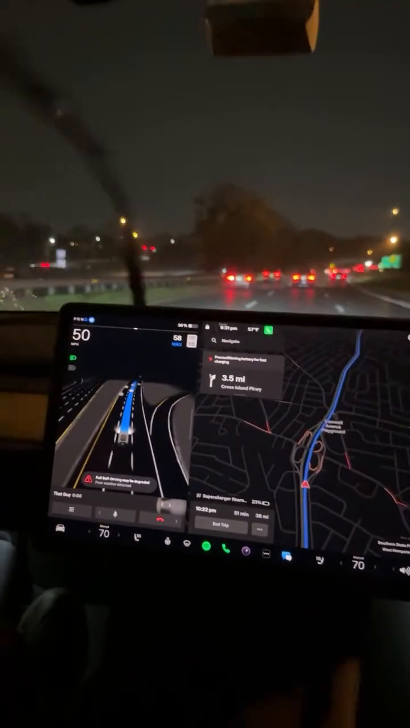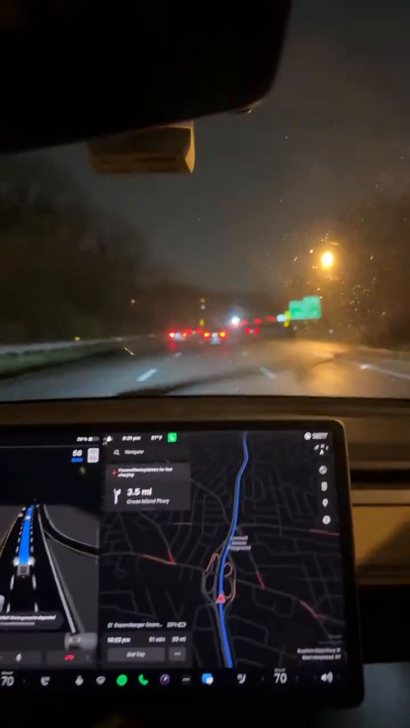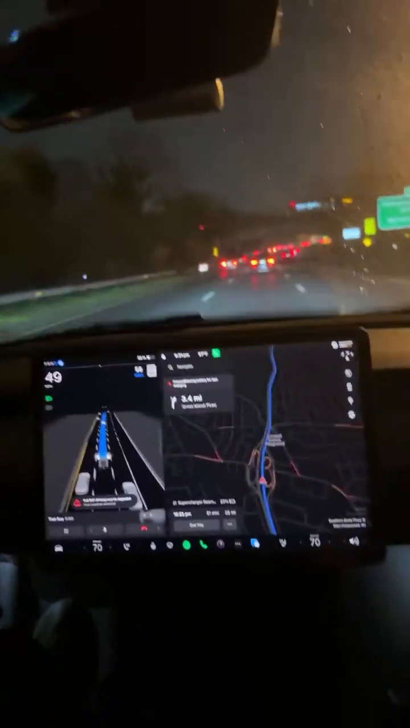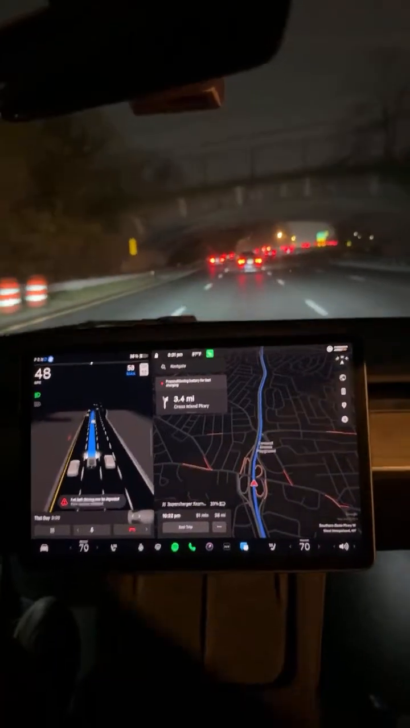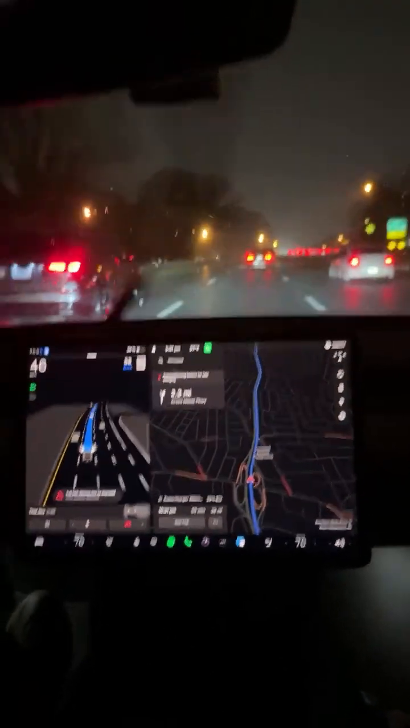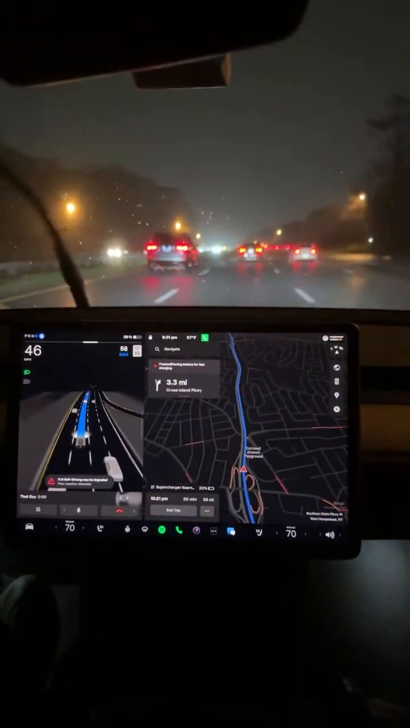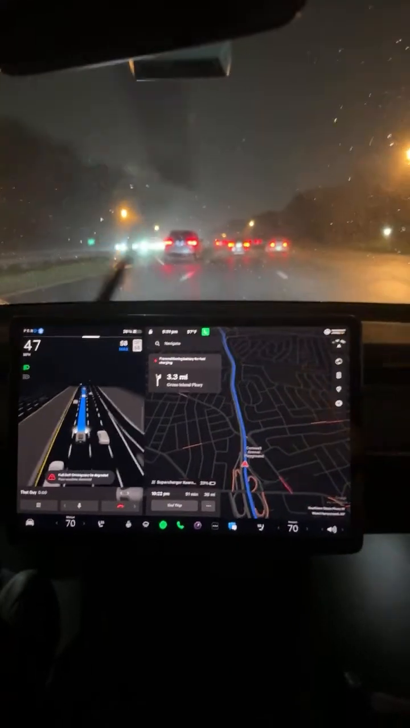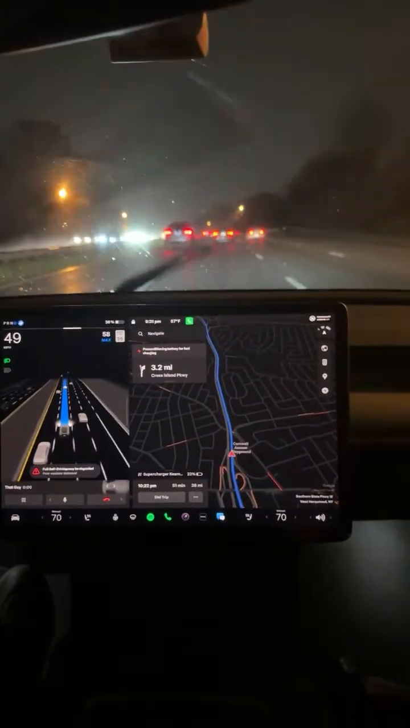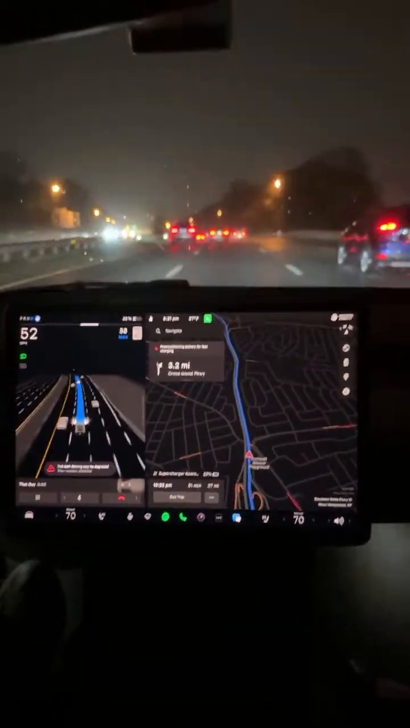But it's still driving and it's staying in the lane. It's not doing anything weird or funky. It's staying right behind this car, and it's doing well. It's doing really well. Like I don't feel nervous. It isn't doing anything janky.